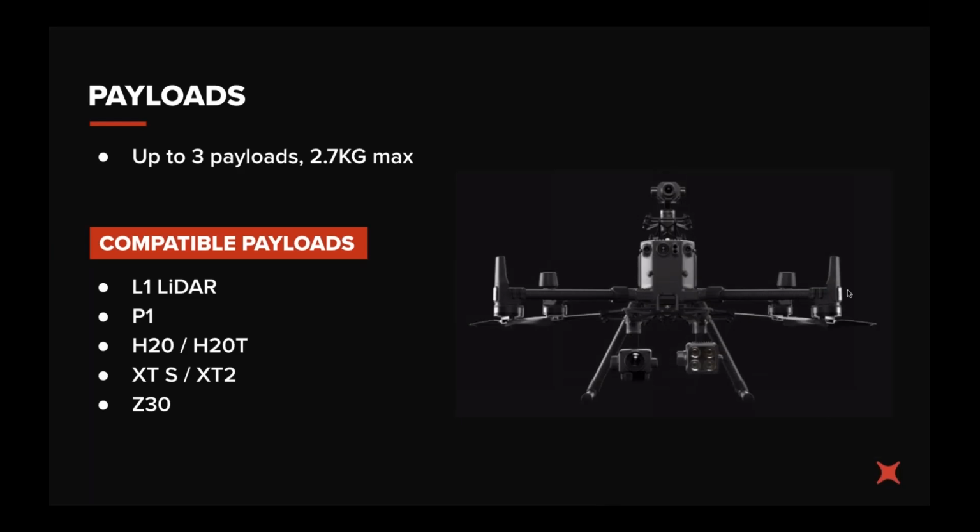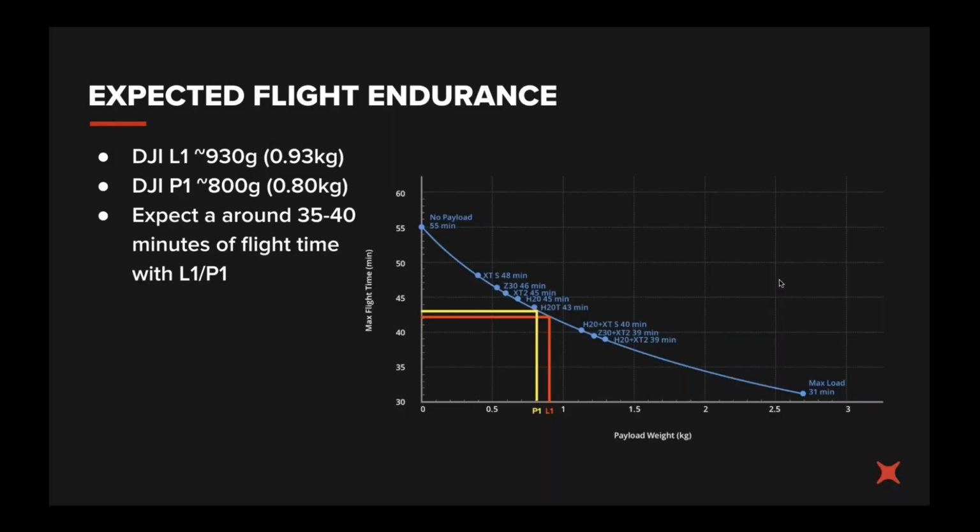Now, there are a few key payloads on the screen now: the H20, H20T thermal cameras, the same with the X2 and XTS, and the Z30 zoom camera. But the reason we're here today is to talk about the P1 and the L1. The M300 can fly up to 3 payloads at once and carry up to 2.7 kilos. But most pertinent for today is that the L1 and P1 can only be flown in the single downward gimbal mode. So one to bear in mind. With that, you're going to be flying a single gimbal.